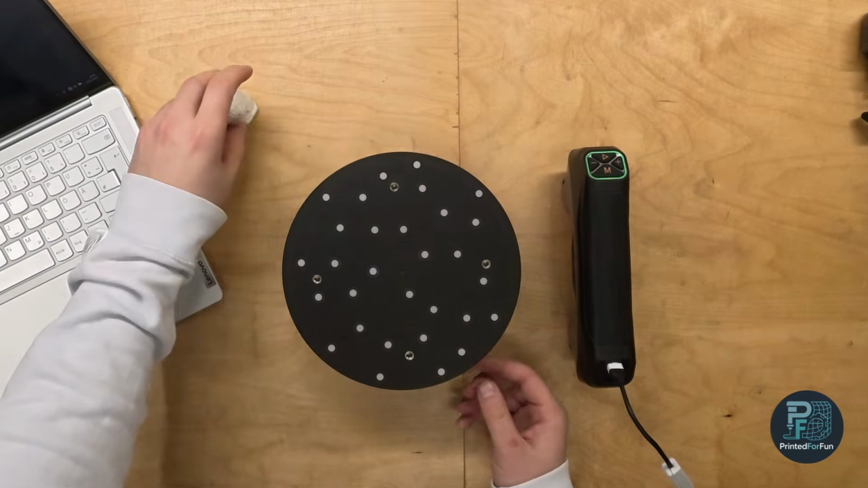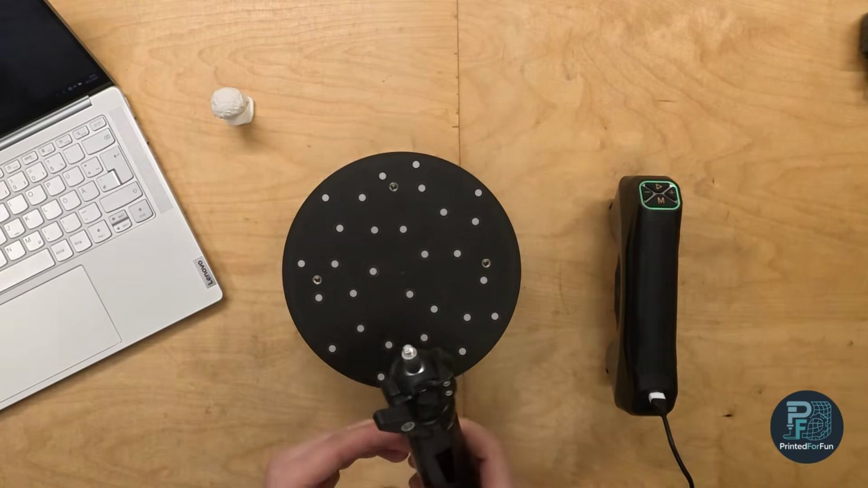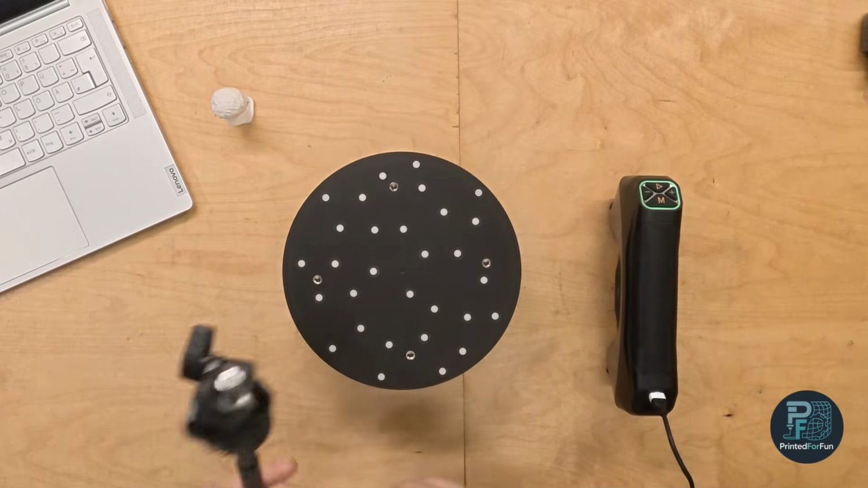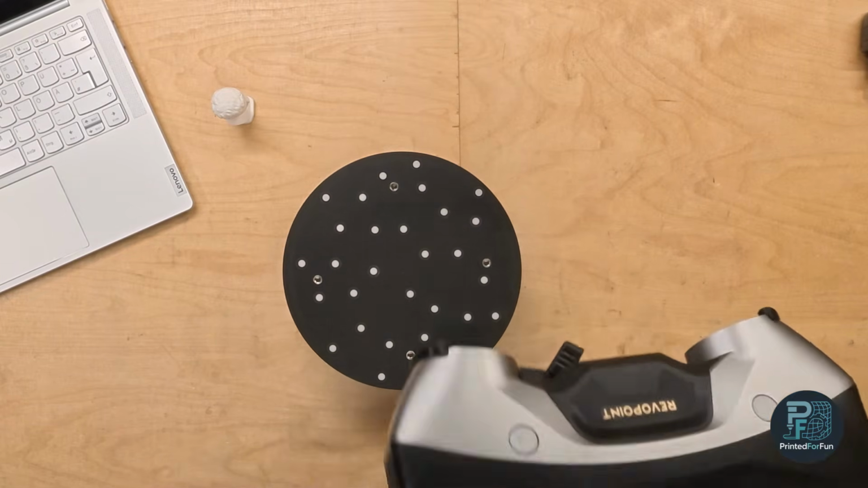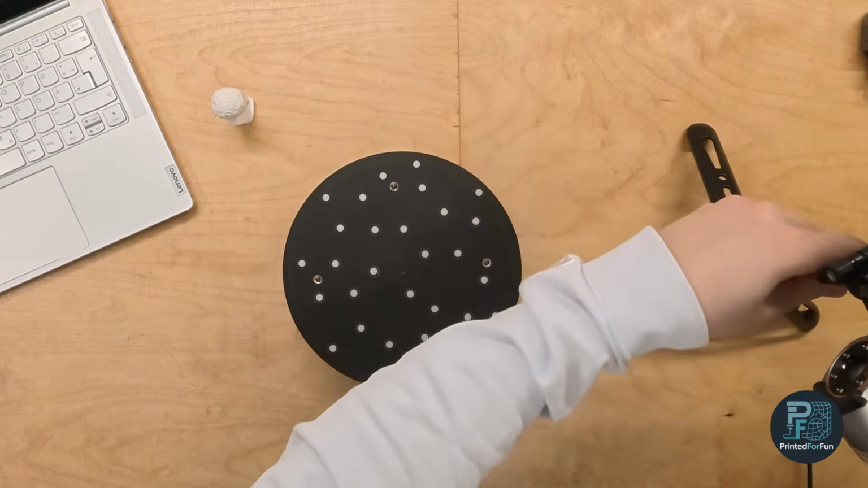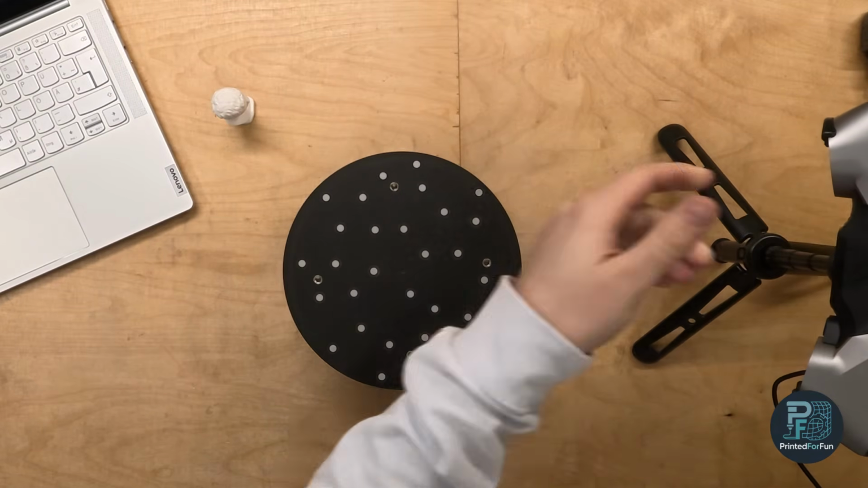So for using auto turntable, you need the scanner, you need the turntable, and you need the tripod for the scanner. So let's first mount the scanner to the tripod. The scanner is already booted up, so I don't need to start it again. And I will also have to point the scanner at the turntable.